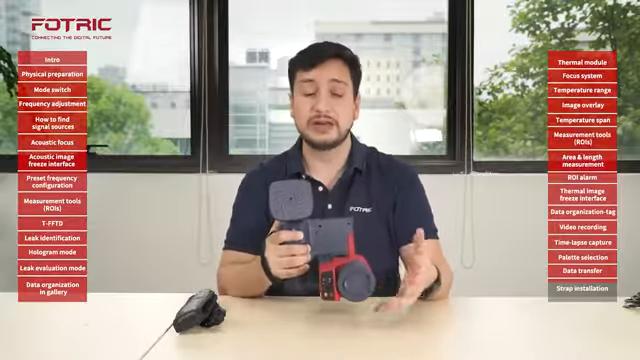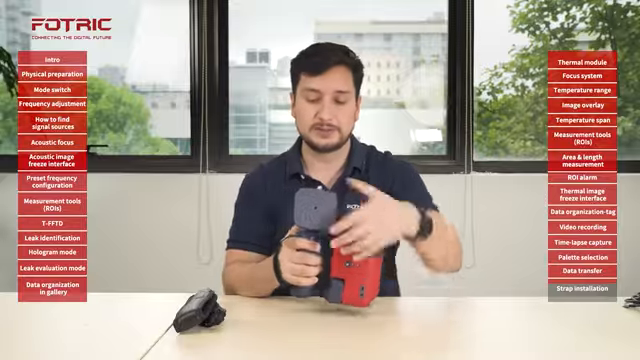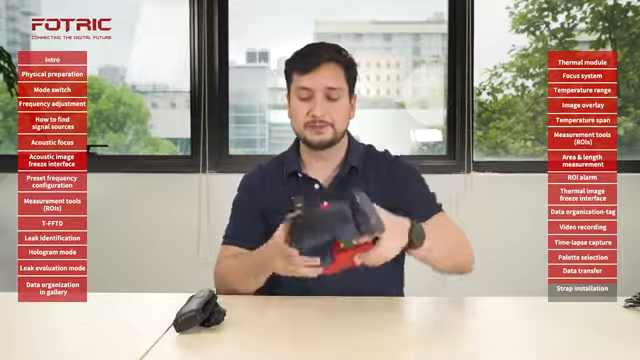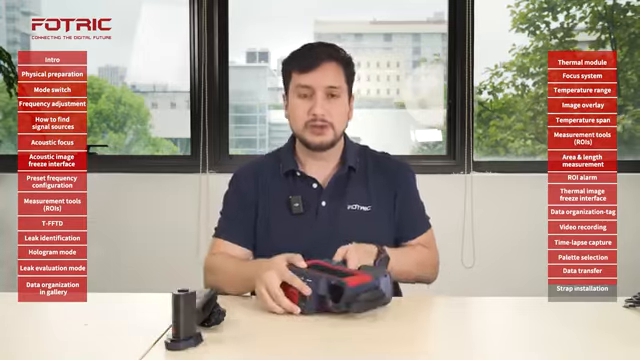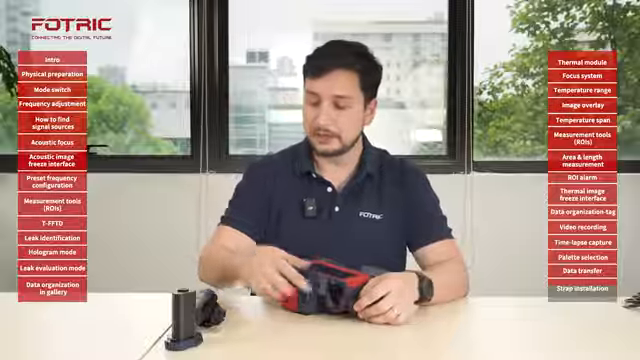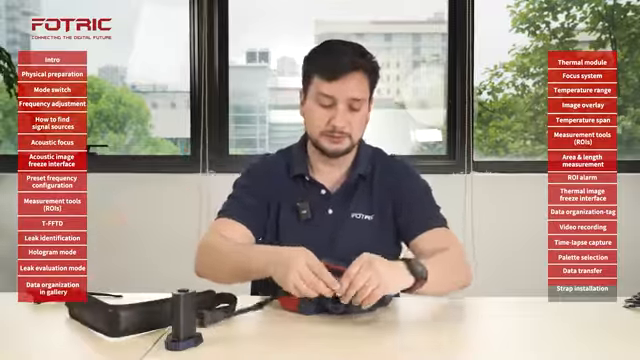The camera also comes with a neck strap. Even though this is comfortable enough, for long days of inspections or when I need two hands to open panels, I can install that. So let me close that and show you. The first step is to remove the battery. We're going to use this small area to pass the loop of the neck strap.